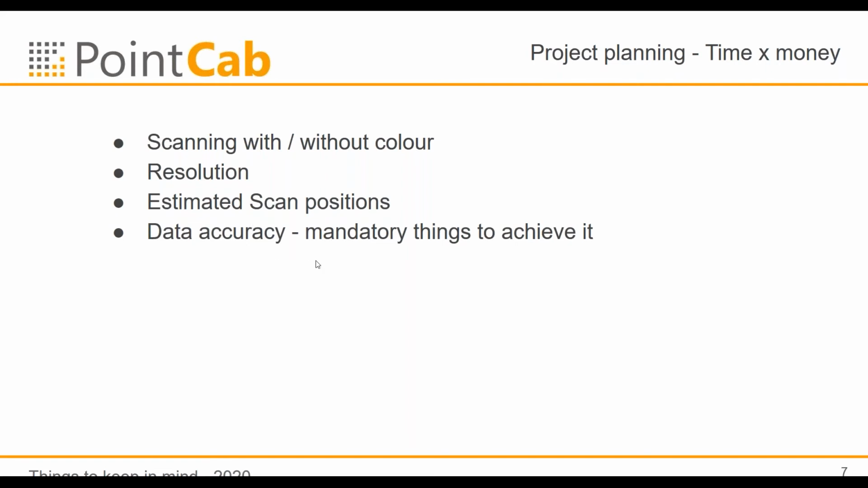And what is the data accuracy which you want to achieve at the end? And what do you need for that? For example, do you need to bring in some geodetic points to get a better accuracy? Or is it just sufficient to slap together 5 scans and have a really quick floor plan?